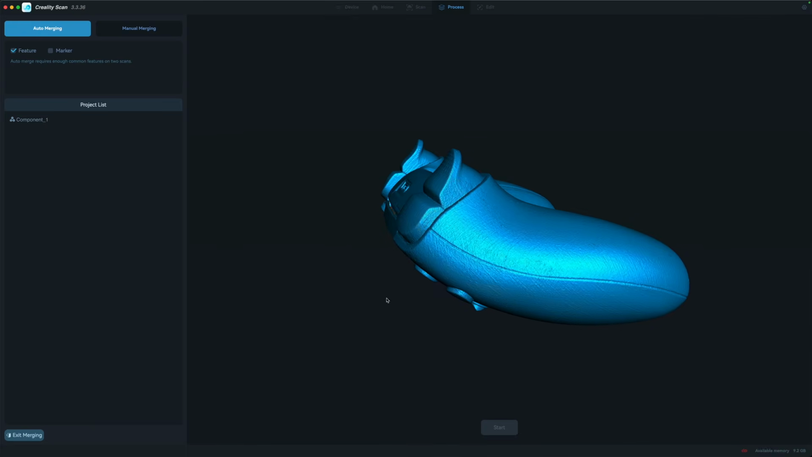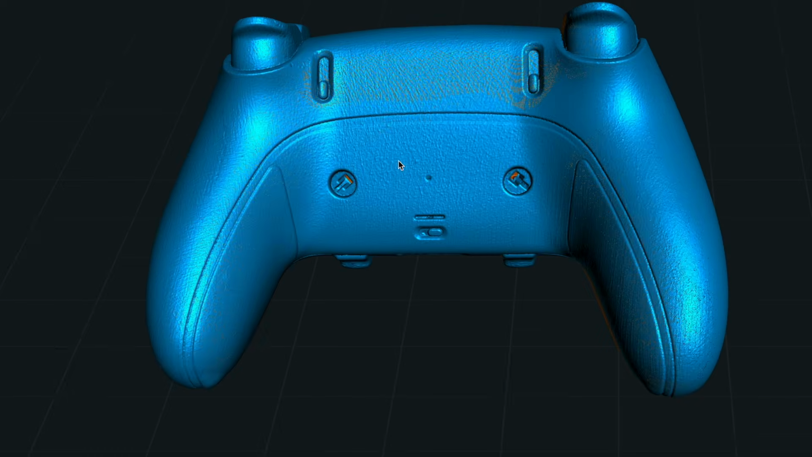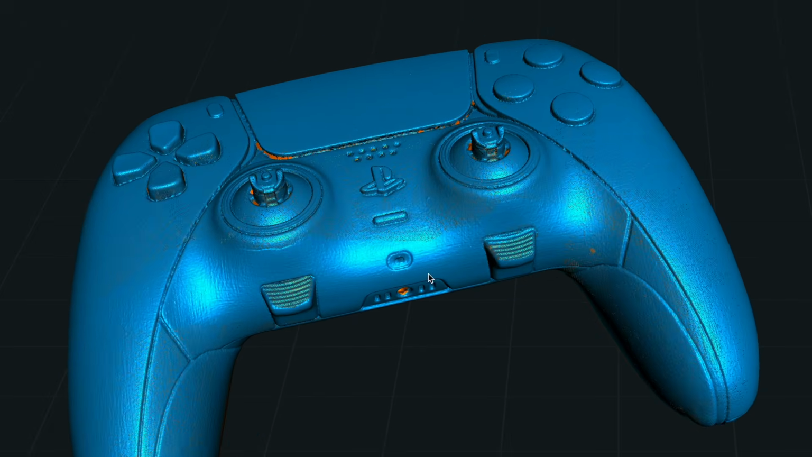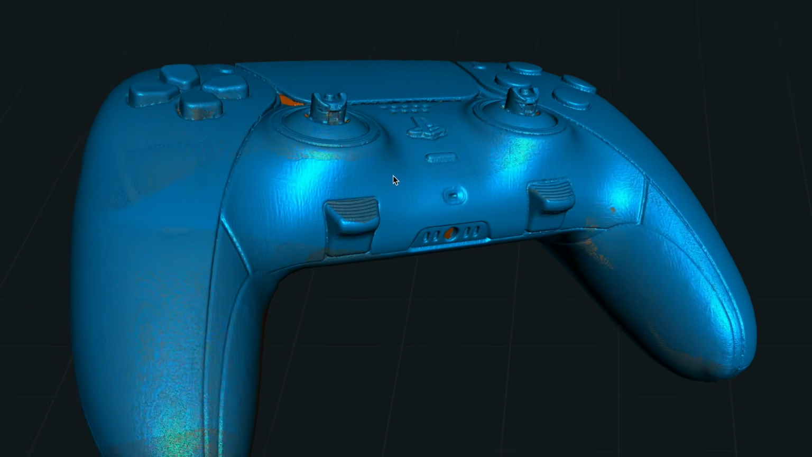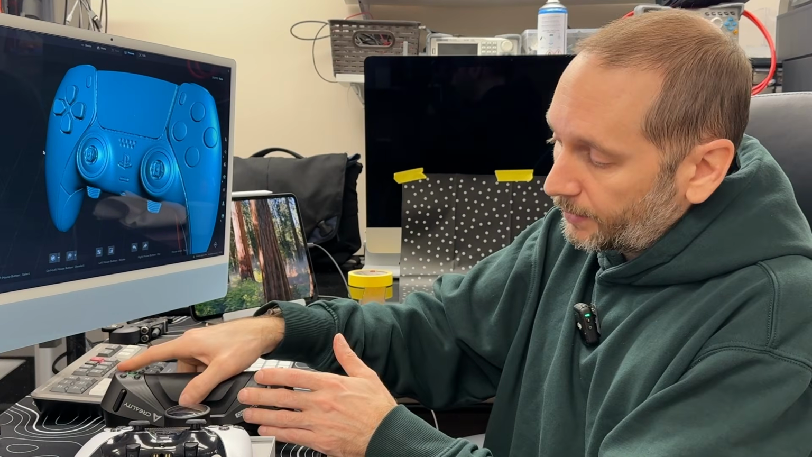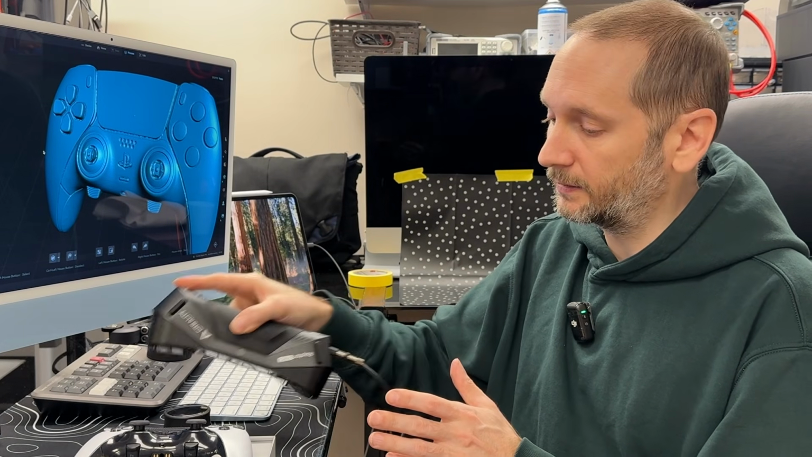And look at that. That is incredible. There is absolutely no doubt that with the right approach, the Raptor Pro can get incredibly high quality scans.